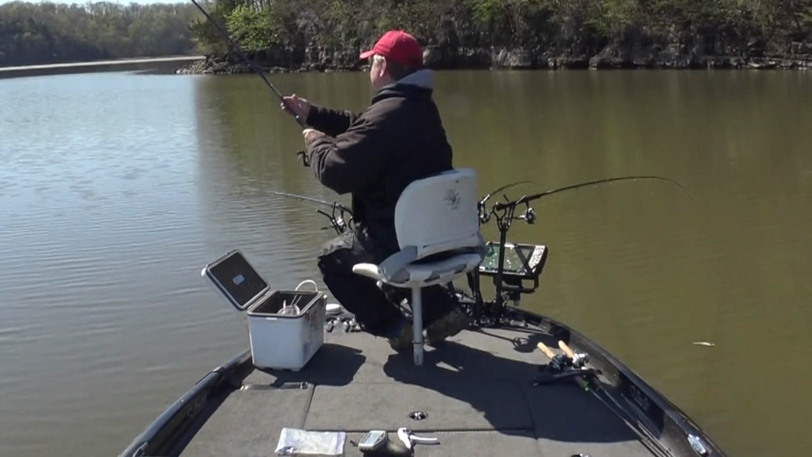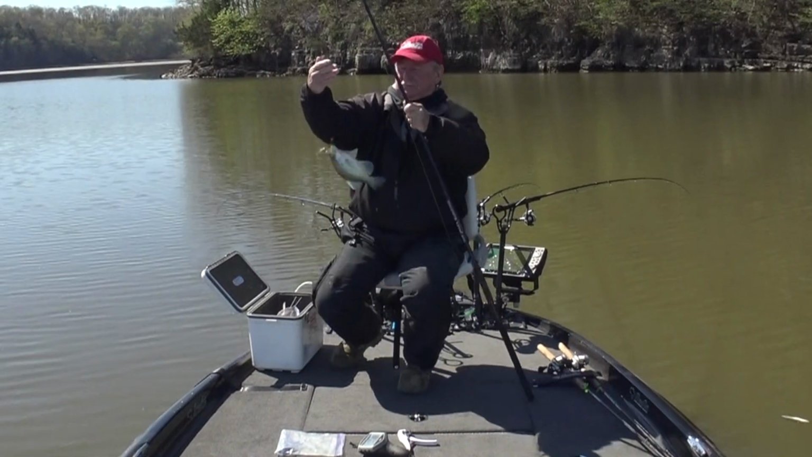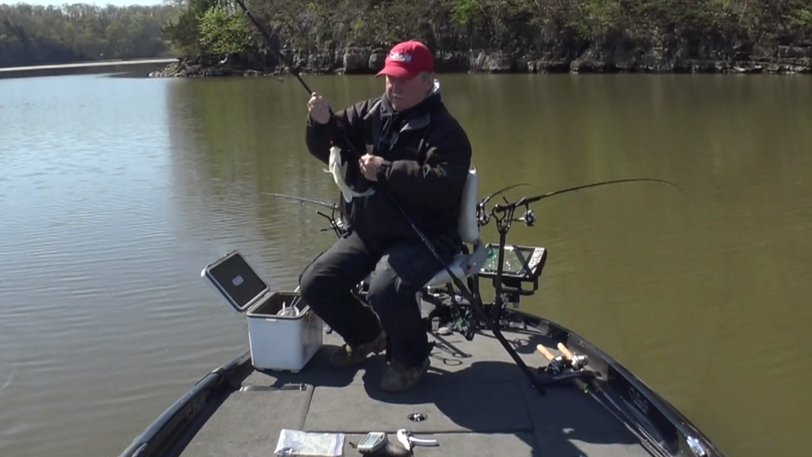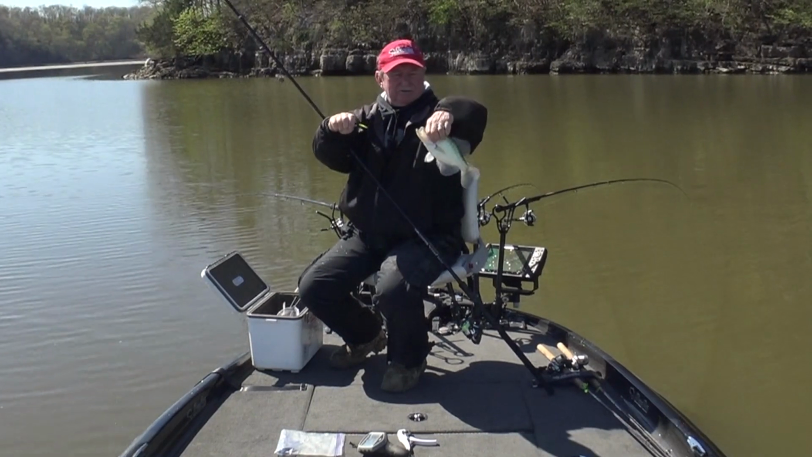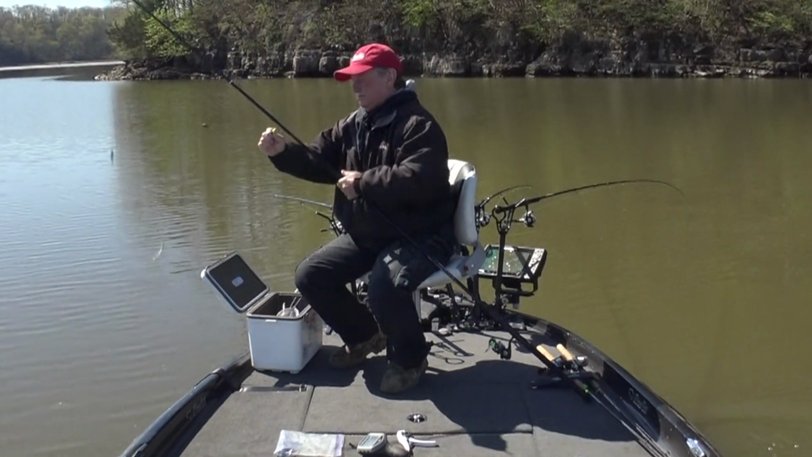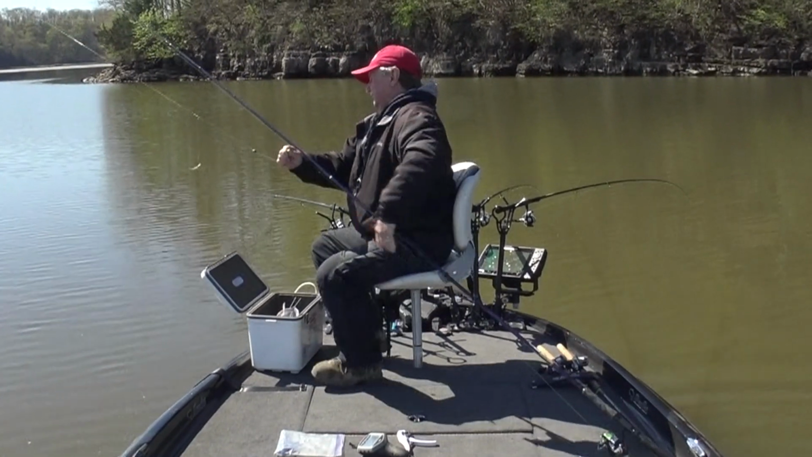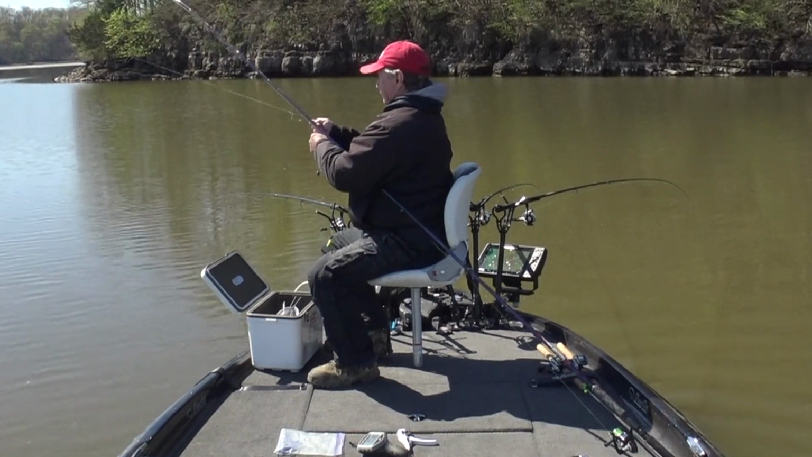All right, I moved right over here into the deepest water in this cove and immediately picked up a little fish on that muddy water black and glow. A little keeper. I've looked and looked for them. Been a little tough this morning.